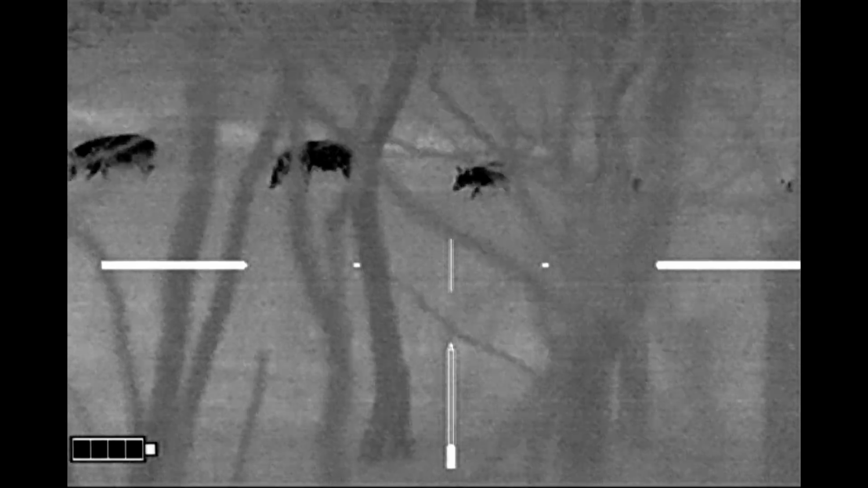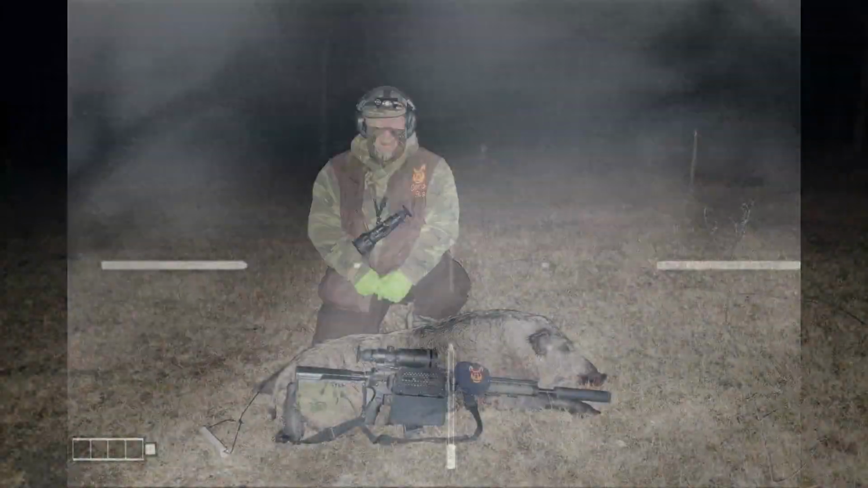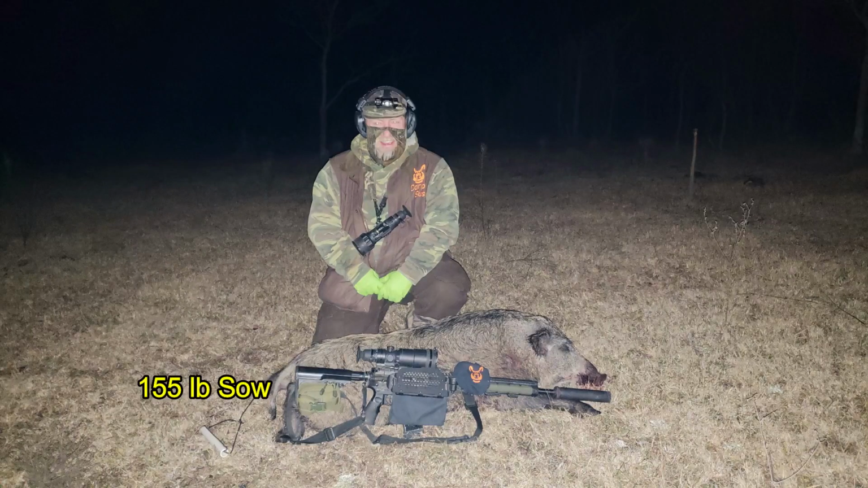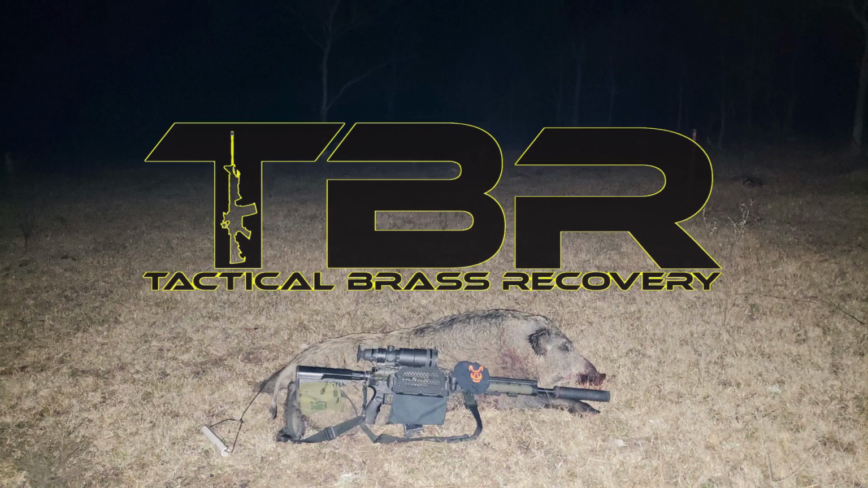I go to look at the hogs on my handheld to see what's ahead of them, see when I would have a shot, and just that quickly they disappeared on me. So I ended up with this 155-pound sow. Brass catcher by Tactical Brass Recovery.